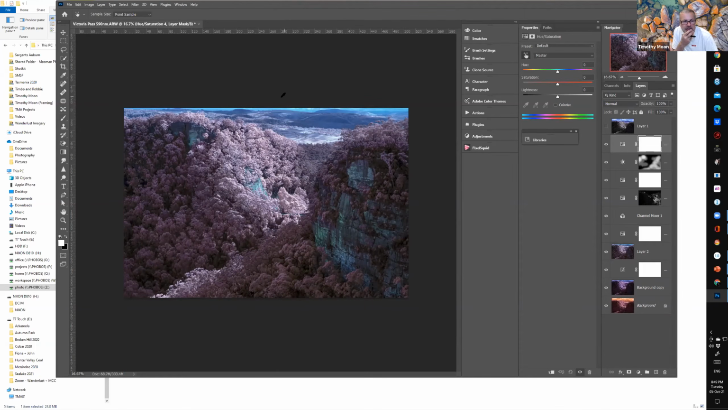I'll come up here with the picker, choose that blue up there, drop the blue out in the background, drop the little bit of green, maybe drop the strength of that a bit. So now we're coming back to the subtlety by just working with the desaturation.